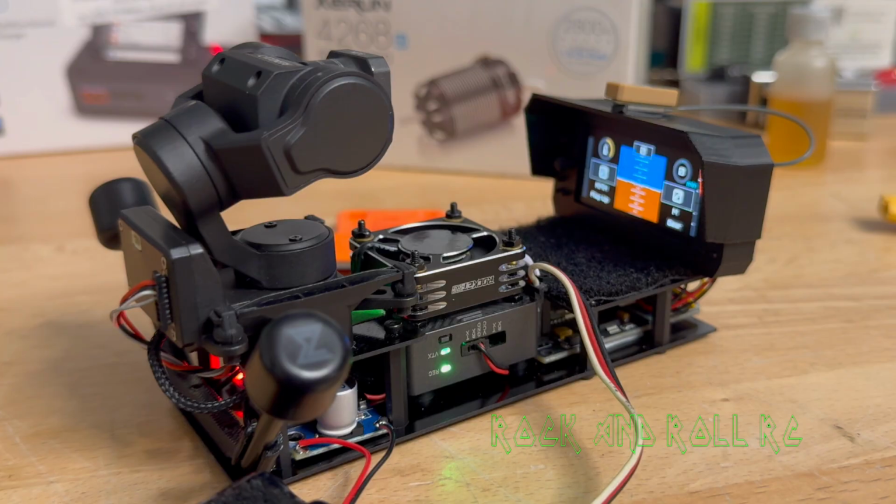There are some programming options and display options and zero instructions, so I had to reverse engineer the whole thing, figure out how it worked, figure out how to power it up without blowing it up, and I'll make a video about that soon. Thank you.